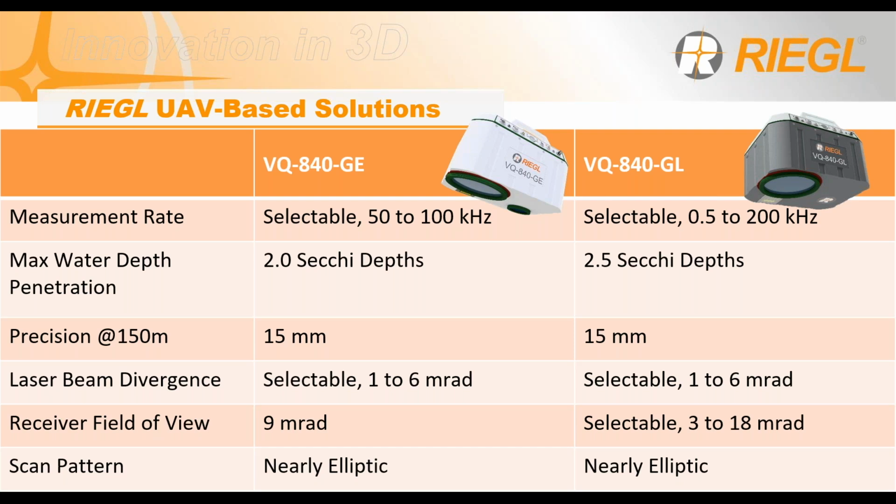This in turn means the 840GL is capable of up to 2.5 secchi depths of penetration, while the VQ840GE is only capable of up to 2 secchi depths of penetration. With this, the precision is the same. Your laser beam divergence is the same. However, your receiver field of view is locked for the VQ840GE, but not for the GL, showing more selectiveness.